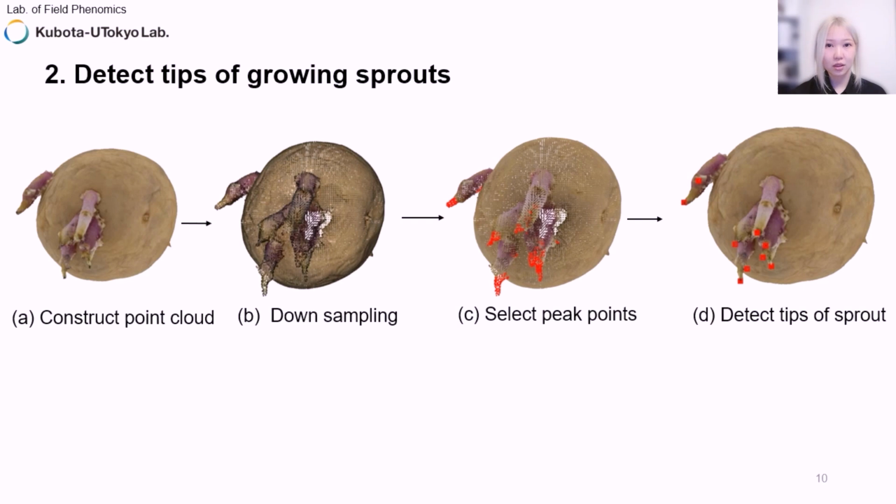And next is the detection of the tips of growing sprouts. First, we perform voxel downsampling on the point cloud model. Then, we select peak points that belong to the sprouts. From these peak points, we detect the tips of the sprouts, which are the growth points of each sprout of the tuber.